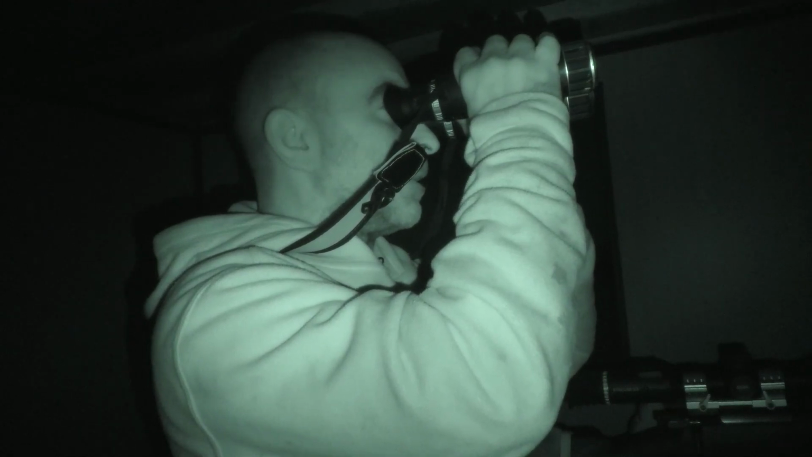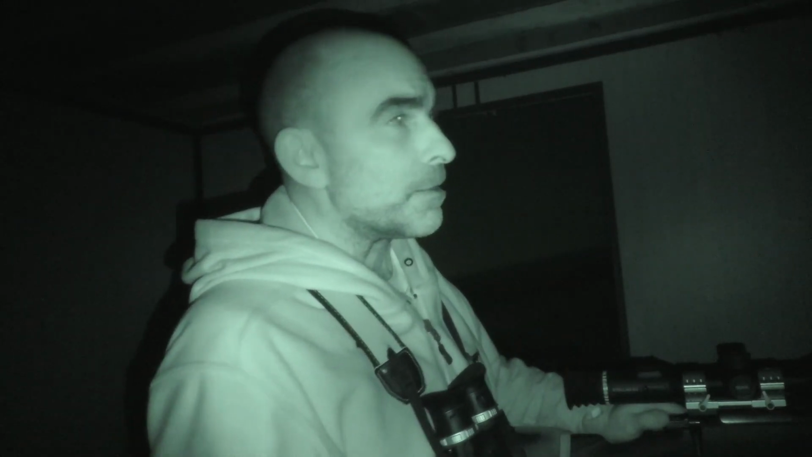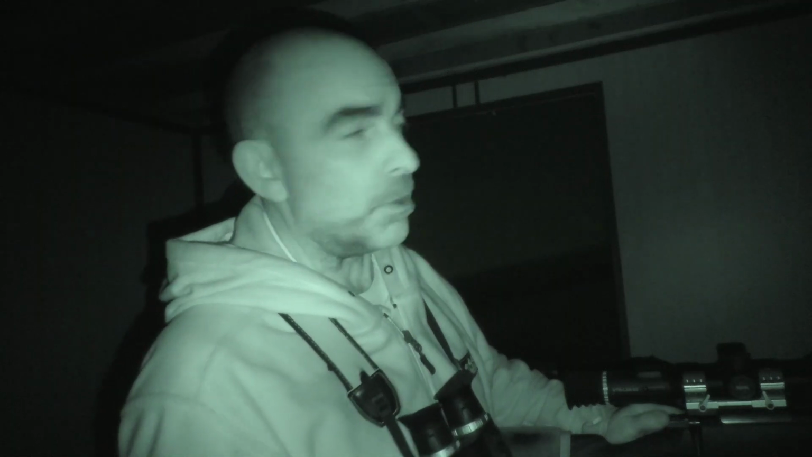Oh, here we go, we've got another one out here. I've just been watching what I thought was a fox, which had gone along the fence up the top of the bank there and laid down, and he's just stood up, turned around and laid back down again. It's definitely a fox, so I'm going to walk out and see if I can sneak up on that and get a shot. Hopefully if I go down and round through the valley here and up the track, I should be able to get a shot.